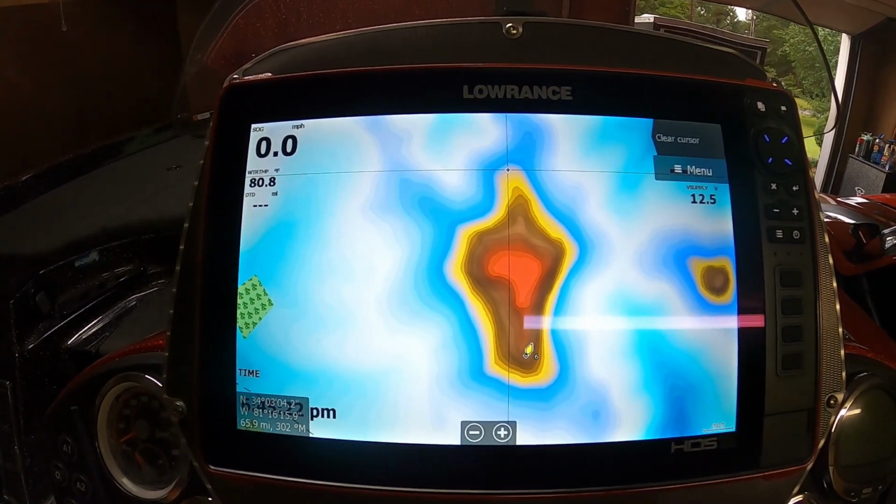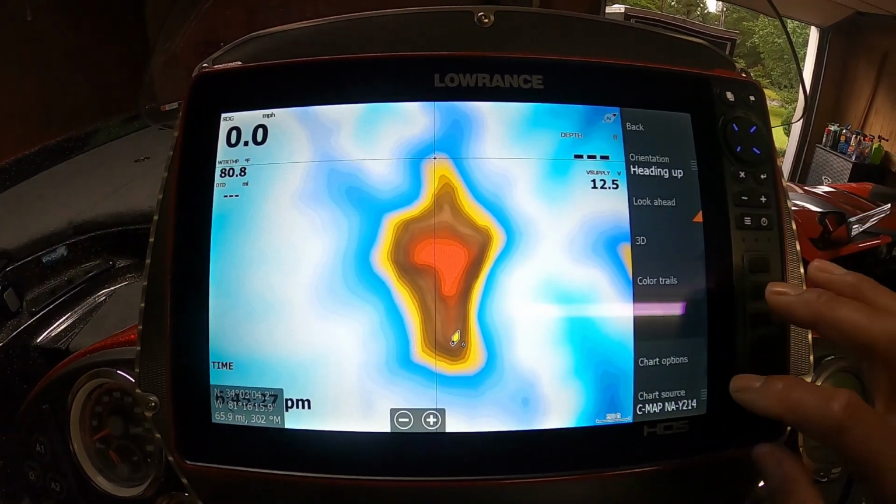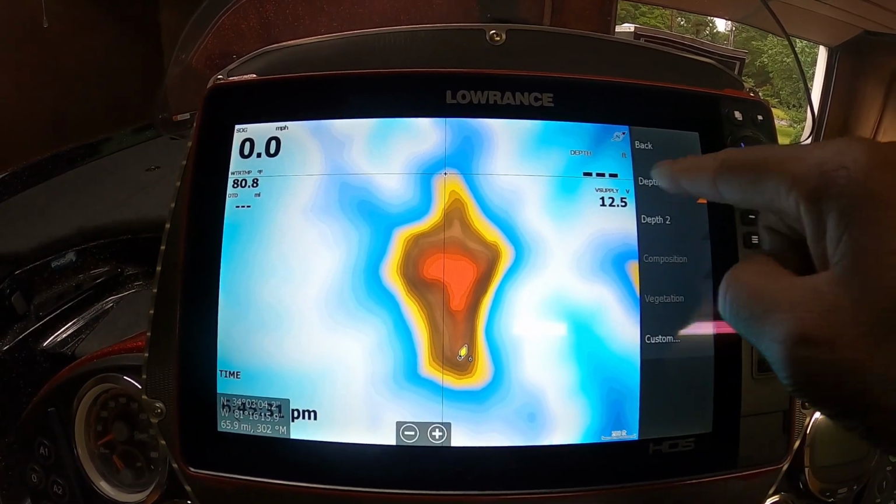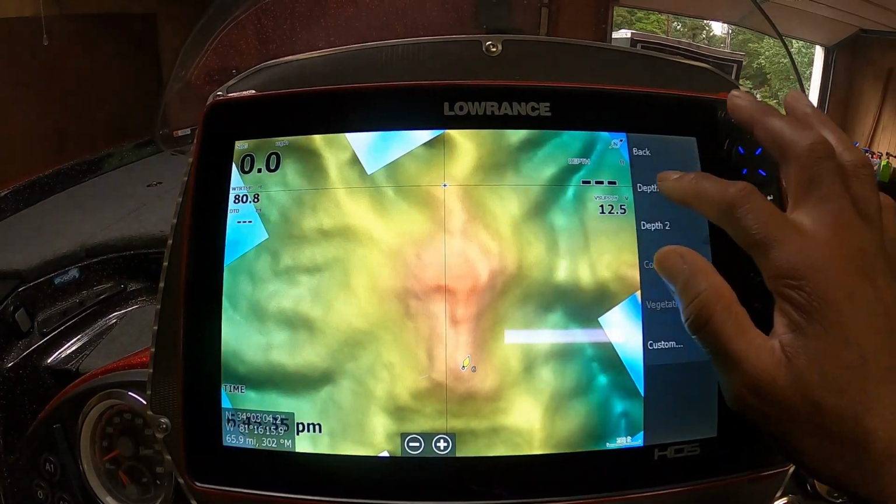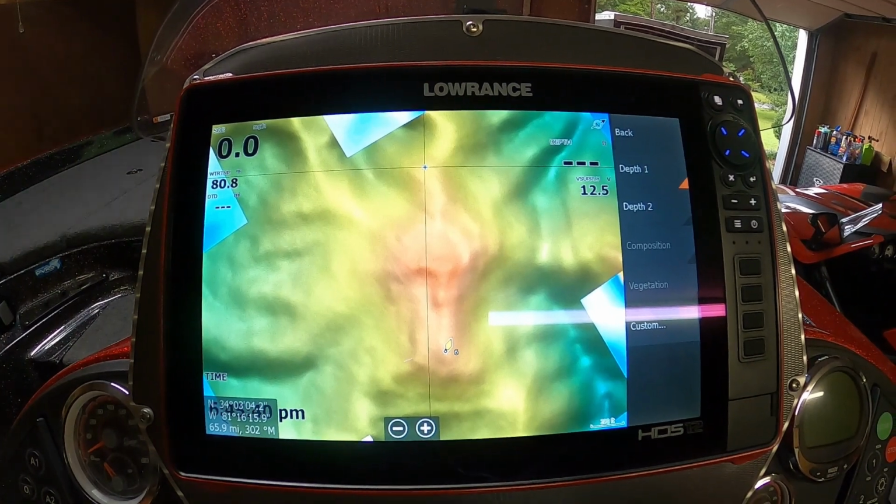Okay, and how you set those colors, for example, you go to menu, more options, chart options, shading, and like I said, we're on depth 1. Sorry, leave that on. Didn't mean to take that off. Leave that on depth 1.